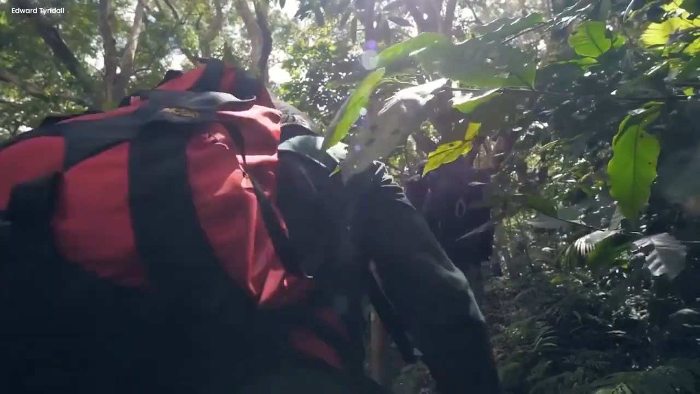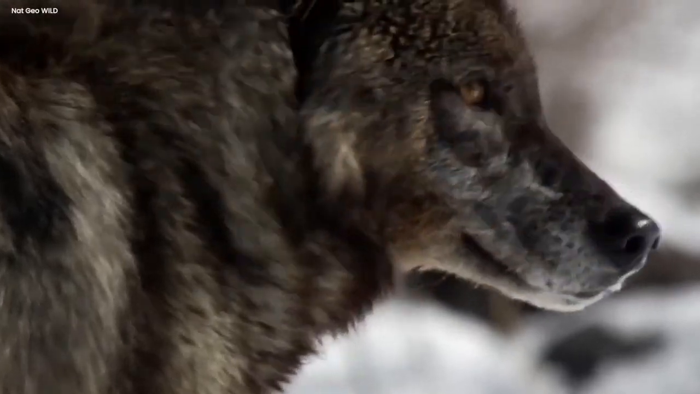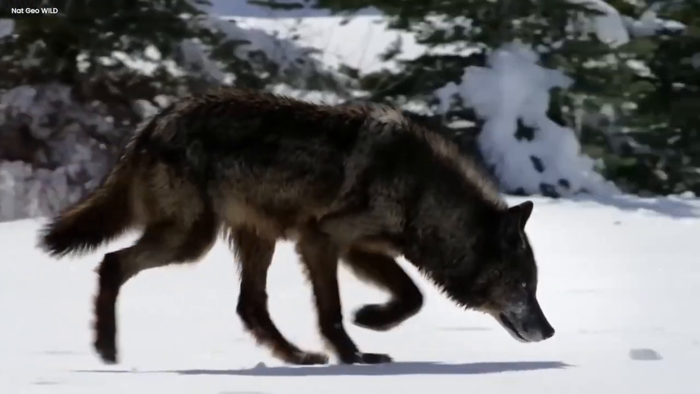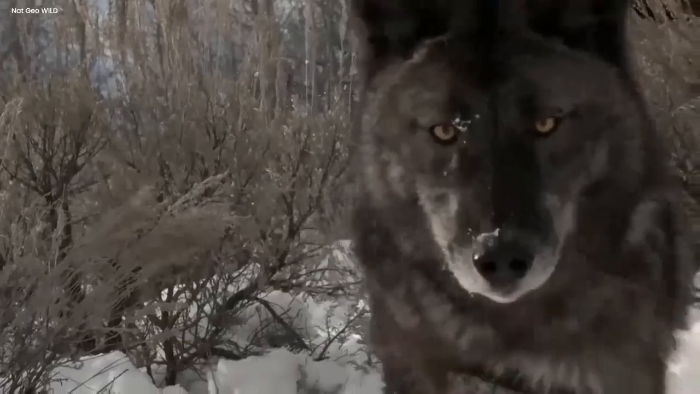A wolf screams. Deep within the woods, a camera captured an intriguing sight, a black wolf. This wolf stood out from the rest, its dark and mysterious coat hinting at secrets held within. It roamed alone, its solitary presence palpable. Its rapid movement suggested a quest, but the purpose remained veiled.